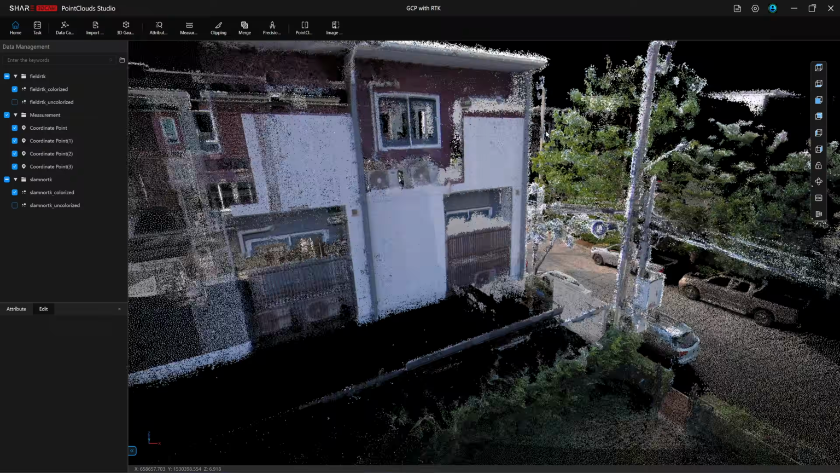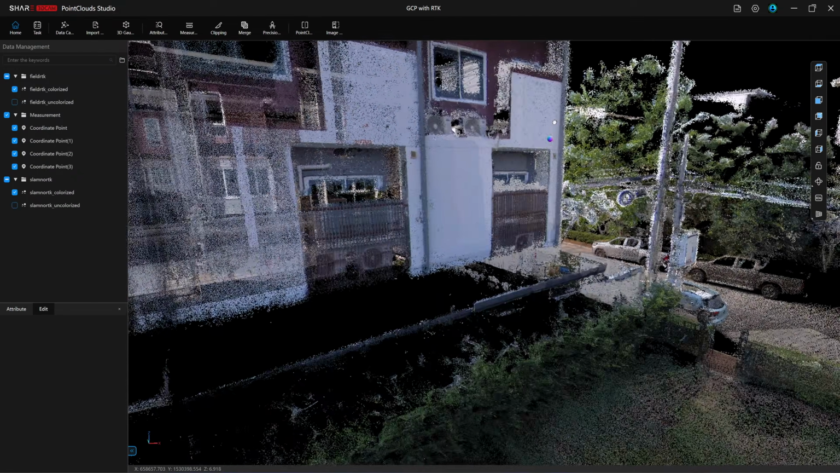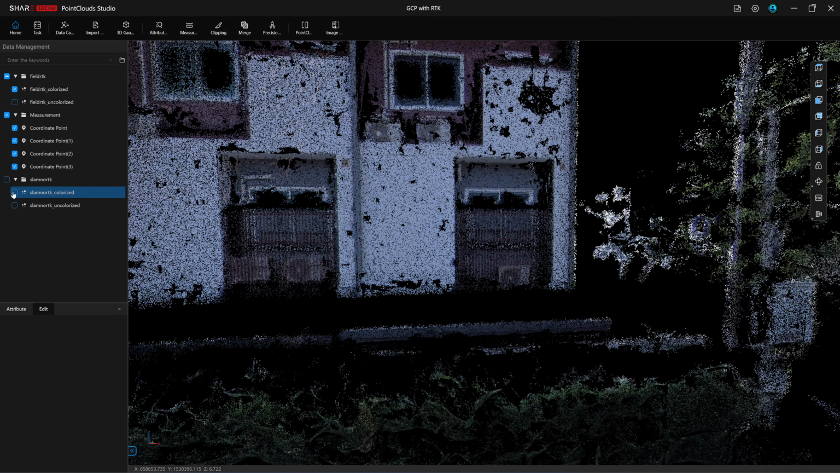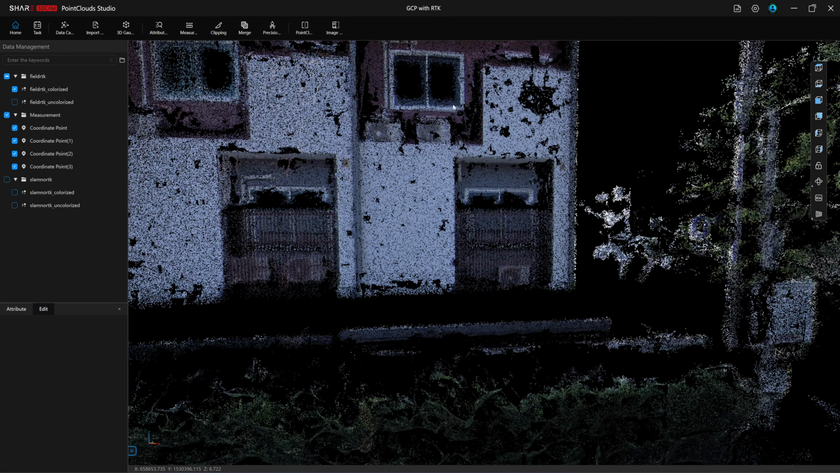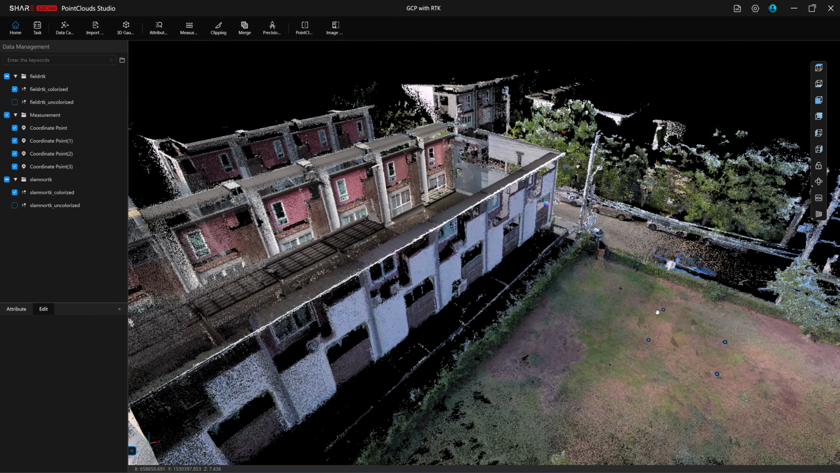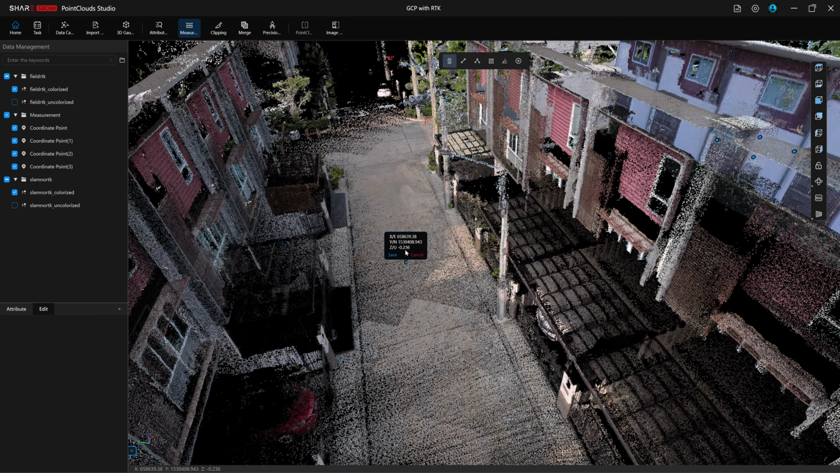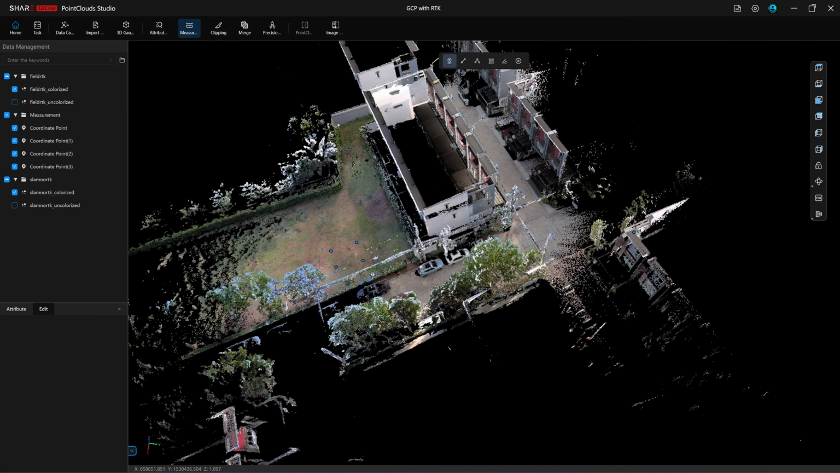When I turn both scans on, there is no color shifting on the walls. Let me show you by toggling the visibility of one scan on and off. There is no color shifting at all. I can't achieve this level of accuracy with the manual alignment in Cloud Compare. Now the SLAM mode scan is georeferenced.